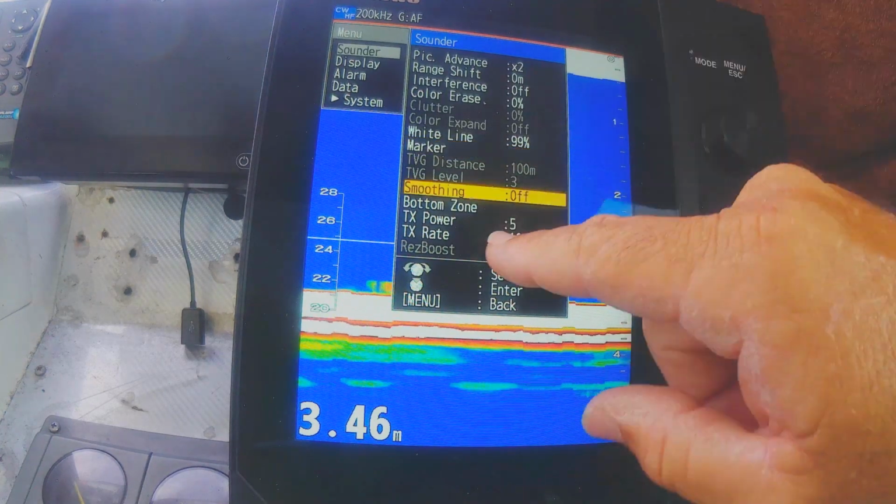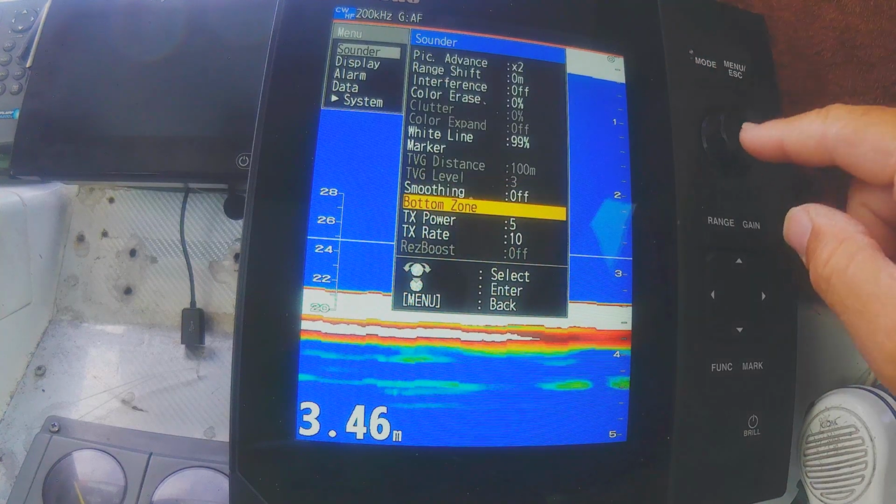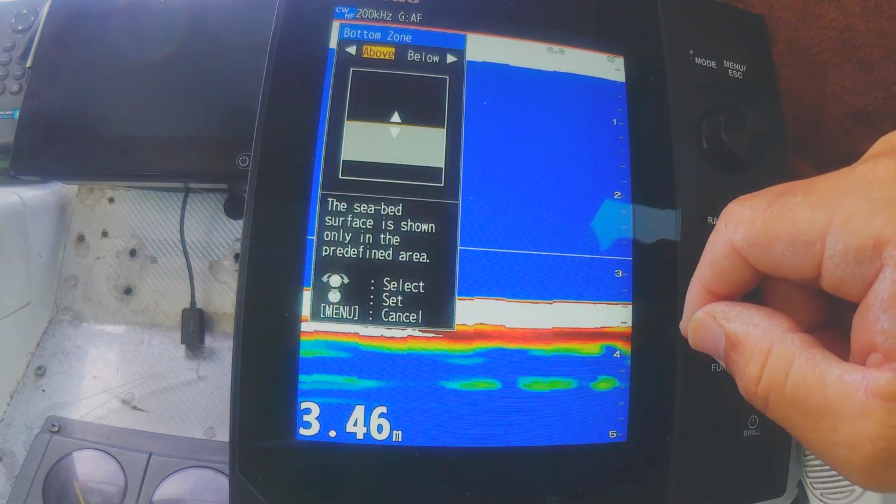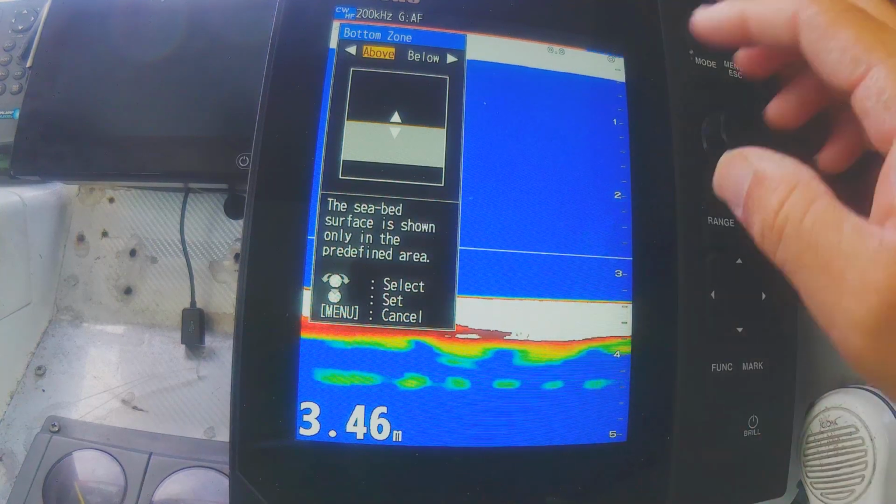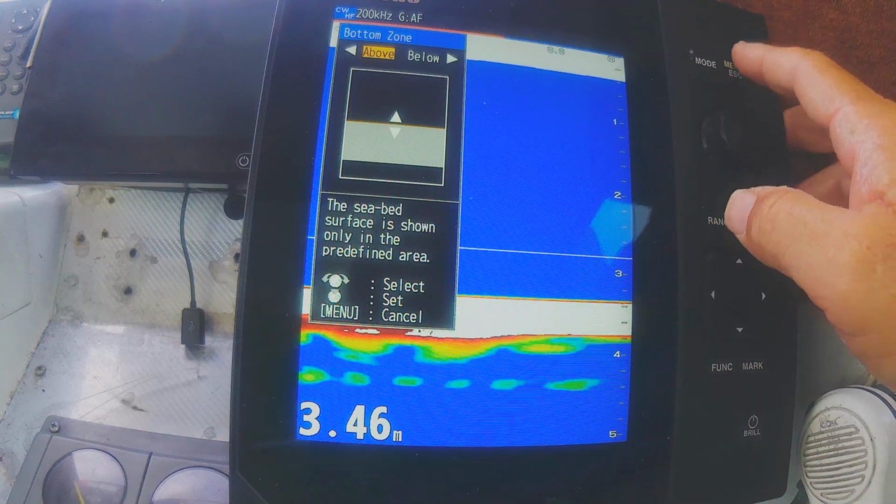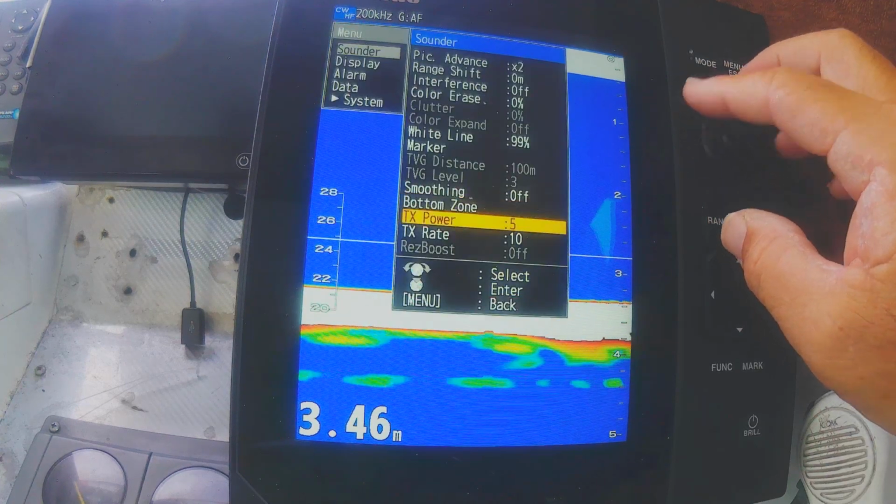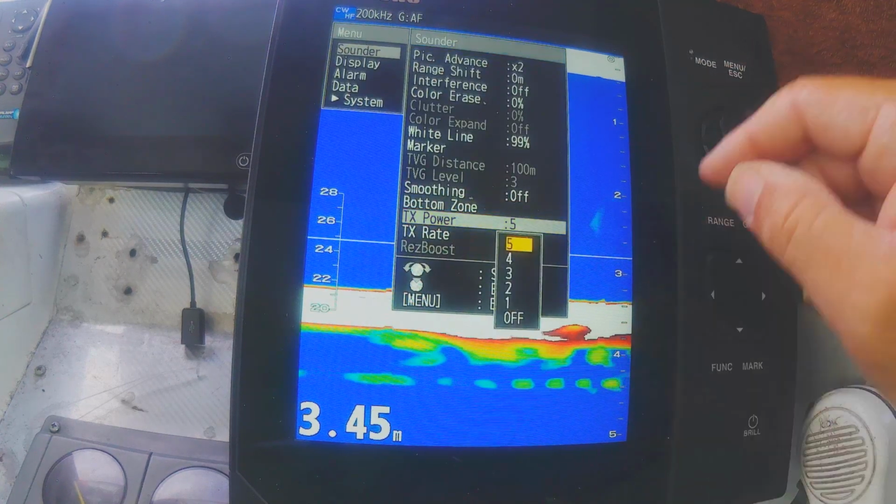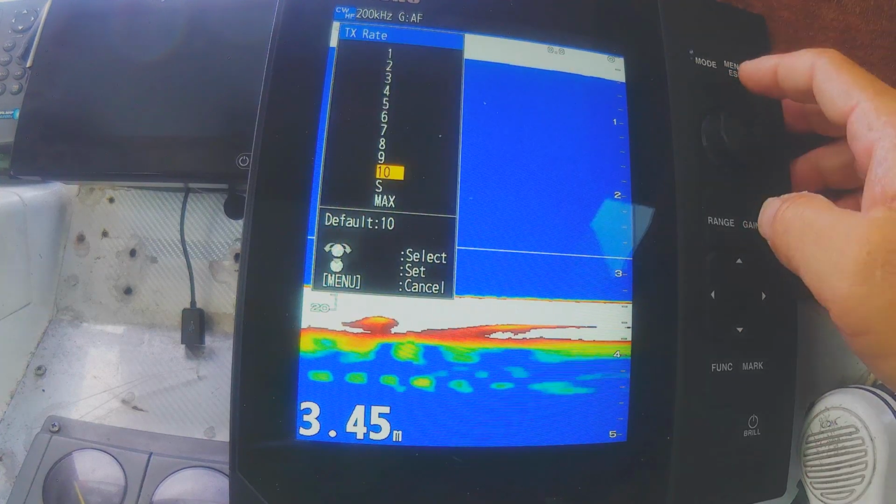Like I said, I got smoothing off. I just like the raw sort of information. Bottom zone, don't know much about that. That's your seabed thing, which the Furuno will do for you automatically, but I'd rather look at the raw data myself. TX power, yeah, so I'm on 5, so that's max. TX rate, so I'm on 10.